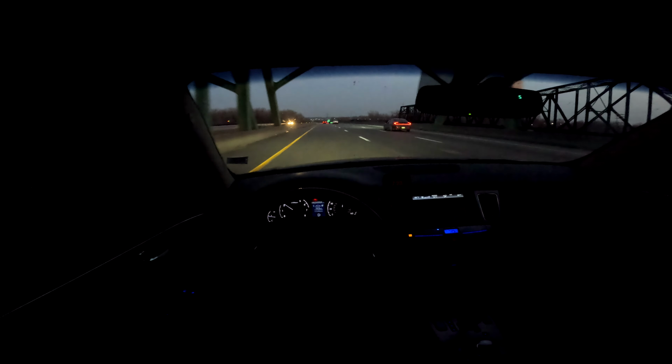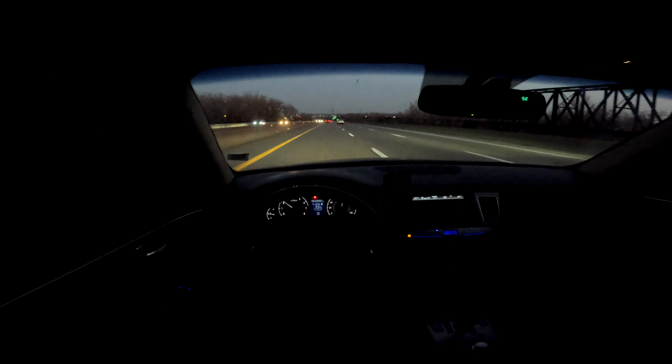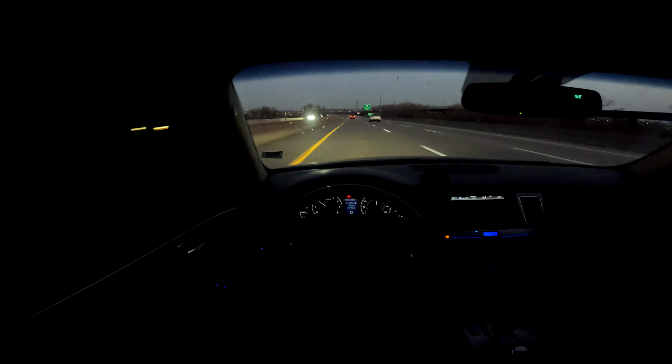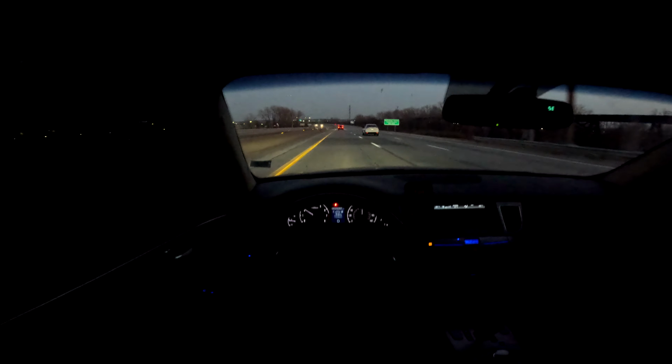Let me know if y'all be slowing down too. I know I'm not the only person. Every time I see a V6 Charger with no spoiler on the back or a Durango, I am hitting the brakes, bro. Hitting the brakes, scoping the scene out. I gotta make sure.